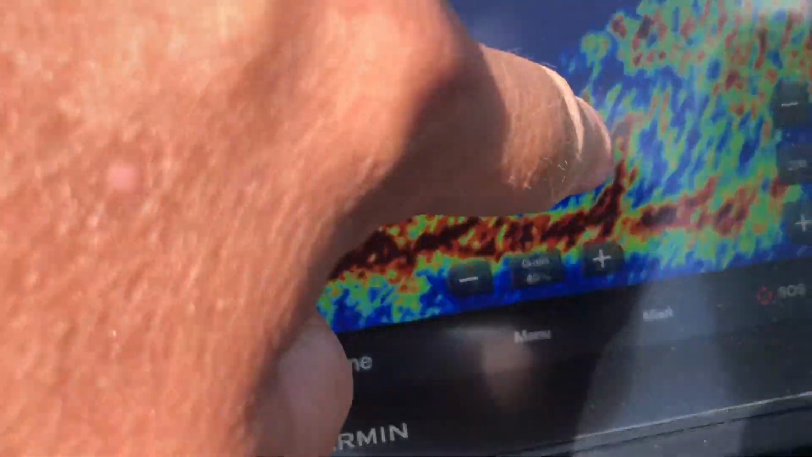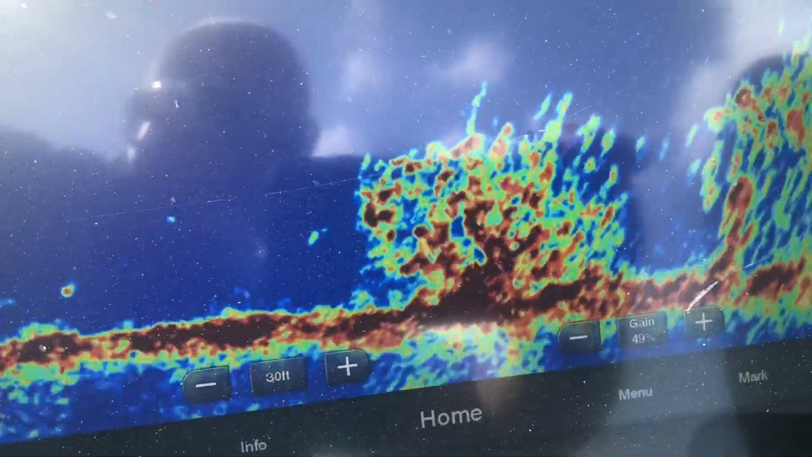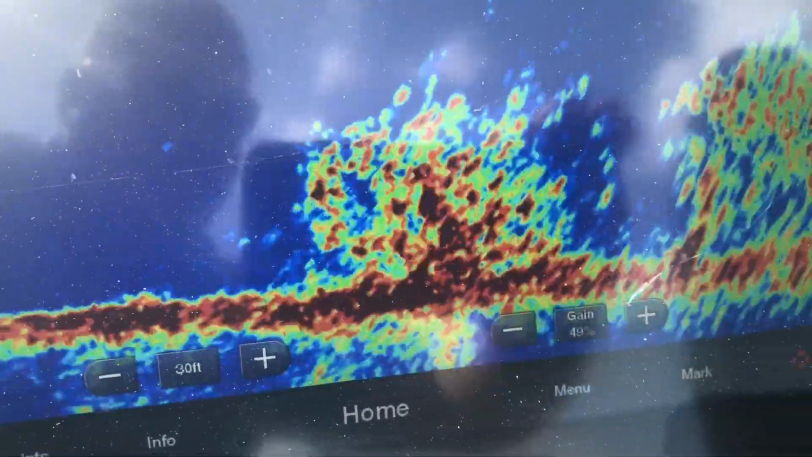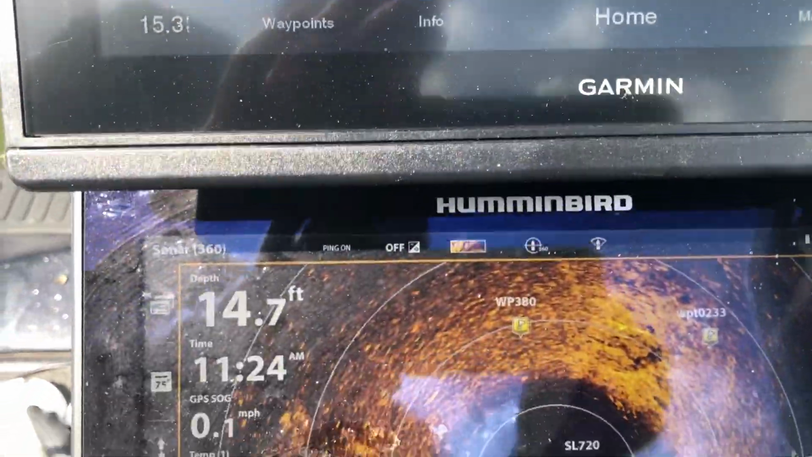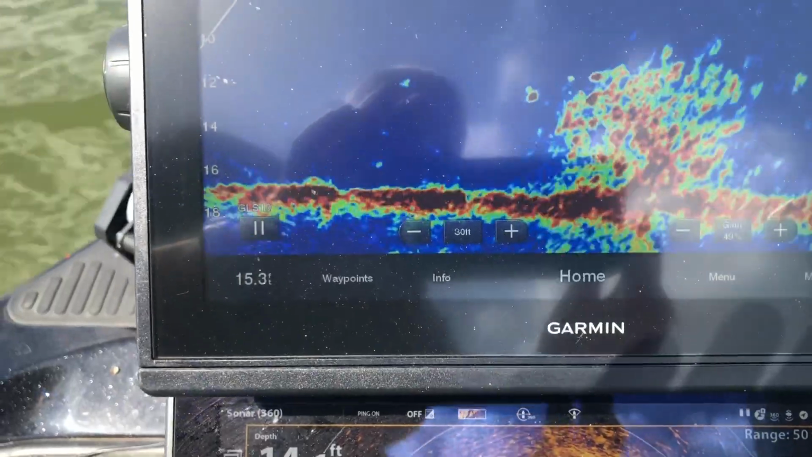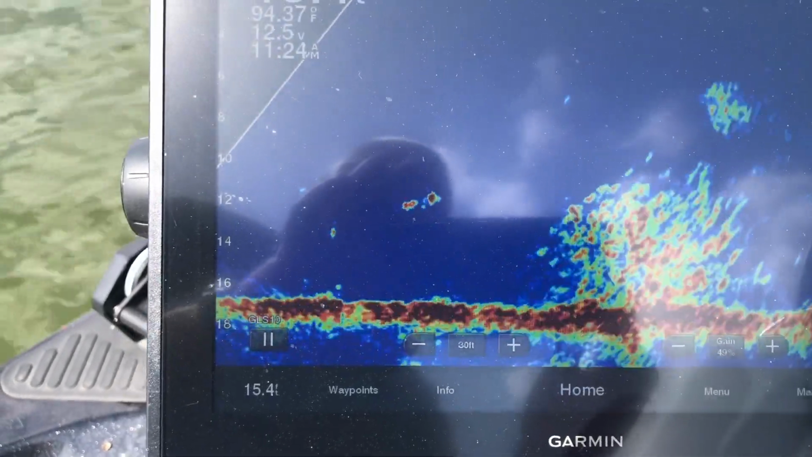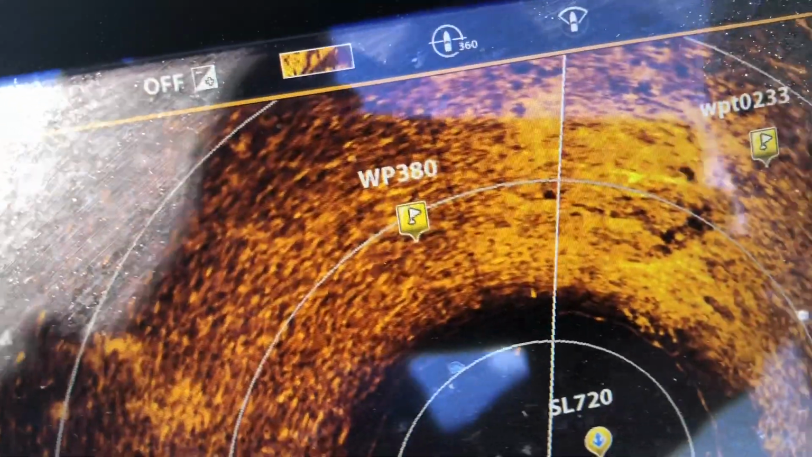For instance, right there, those are bigger ones. The real big, bright red ones don't have as much yellow in them. The more yellow ones are the smaller fish. And I do get a lot of questions on whether the Mega 360 interferes with the Live Scope or the Live Scanner that is electric. And no, it does not. As you can see, I'll show you.